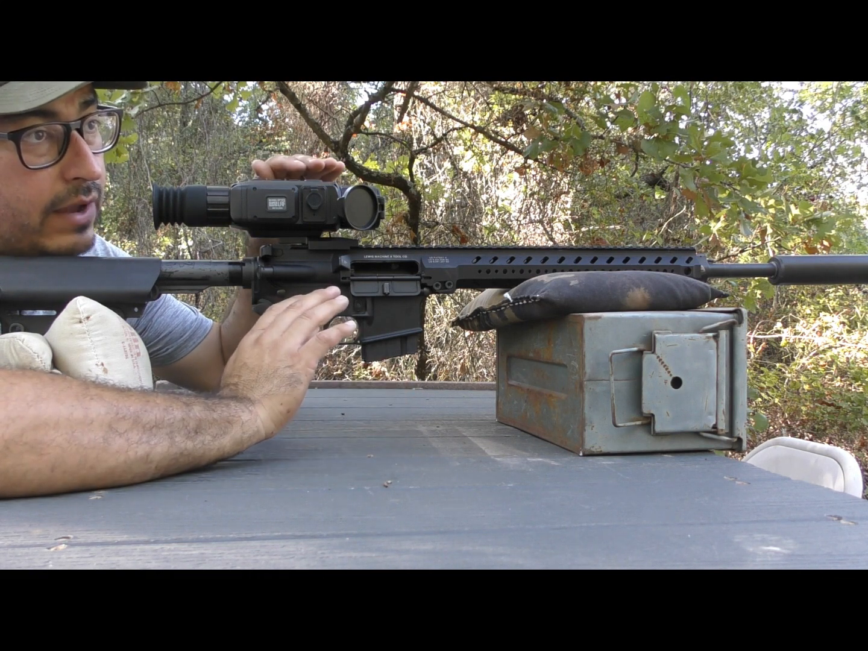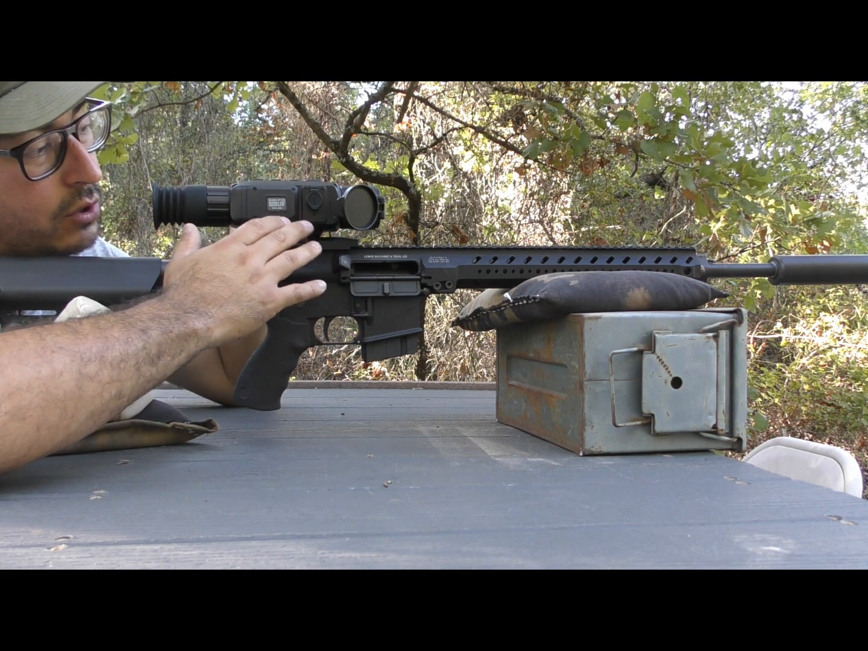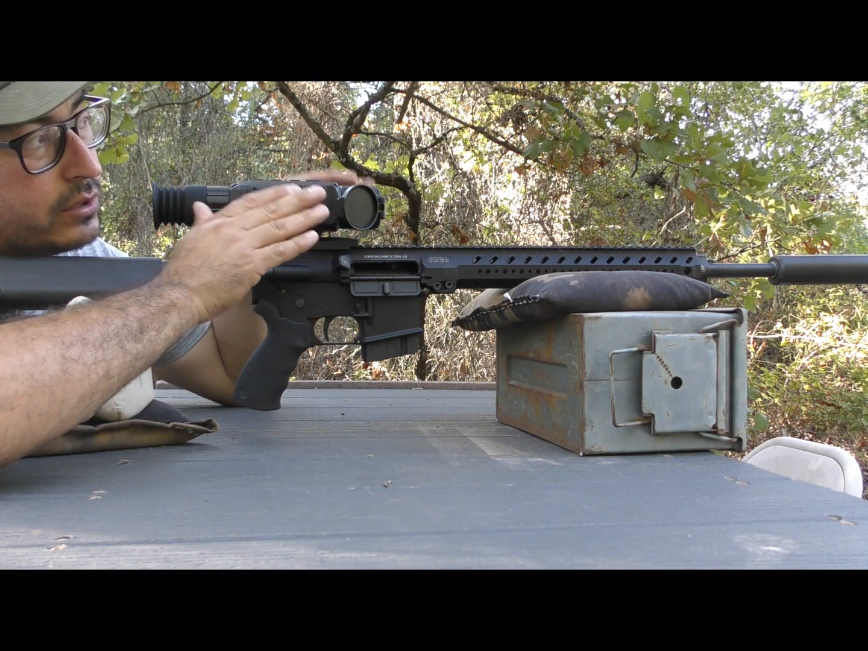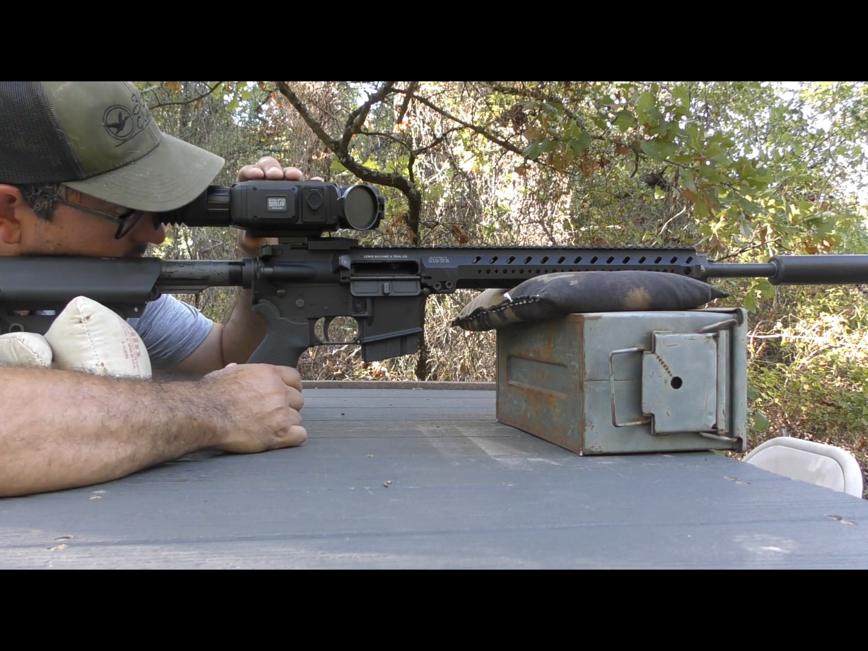That means Bering at the factory collimated on their machines the mount to scope body alignment so that you wouldn't have to adjust too much here at the bench. So plus marks to Bering for that.